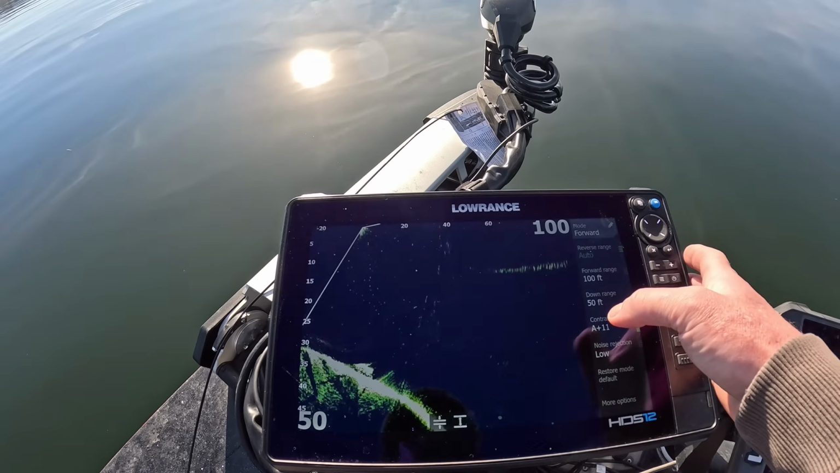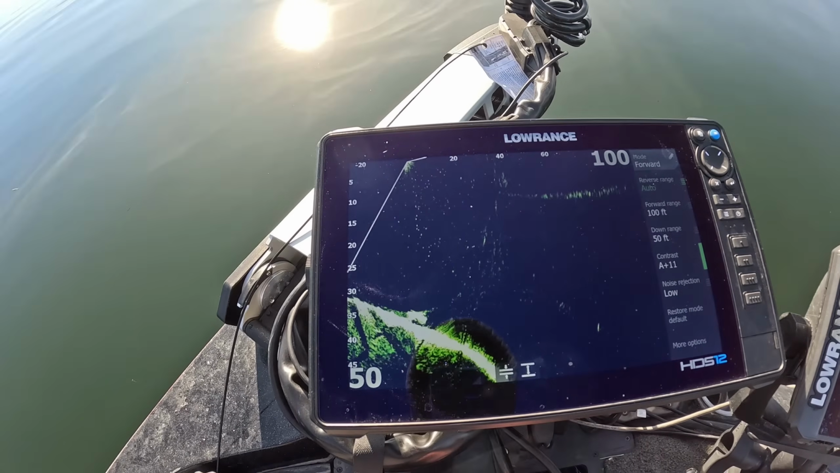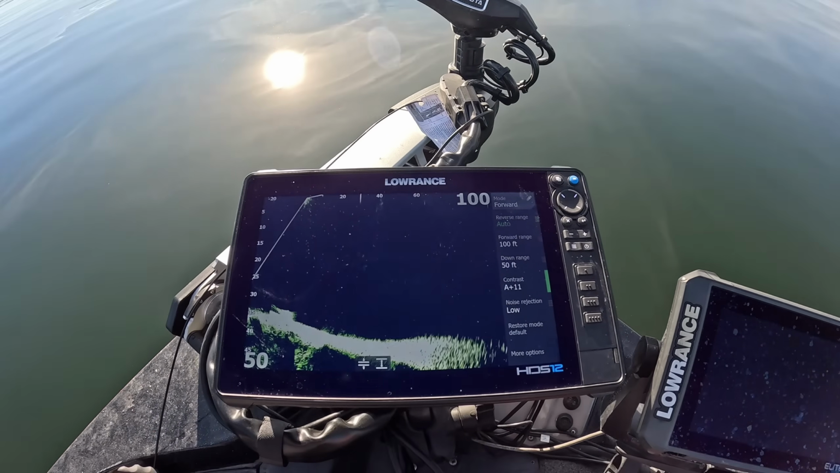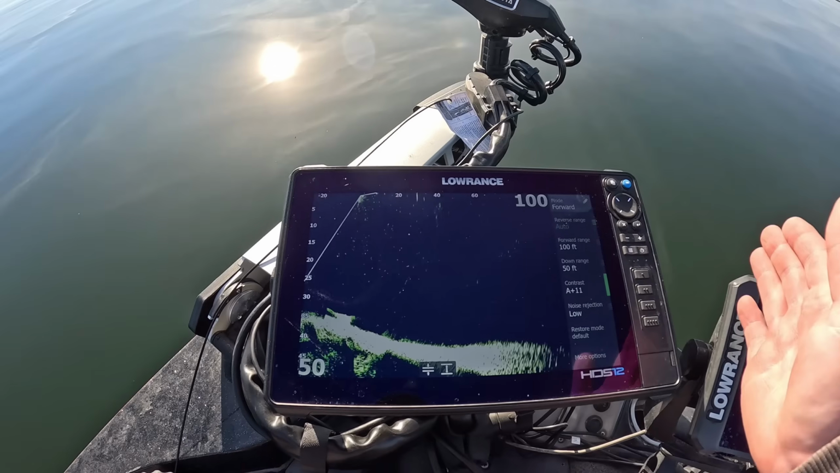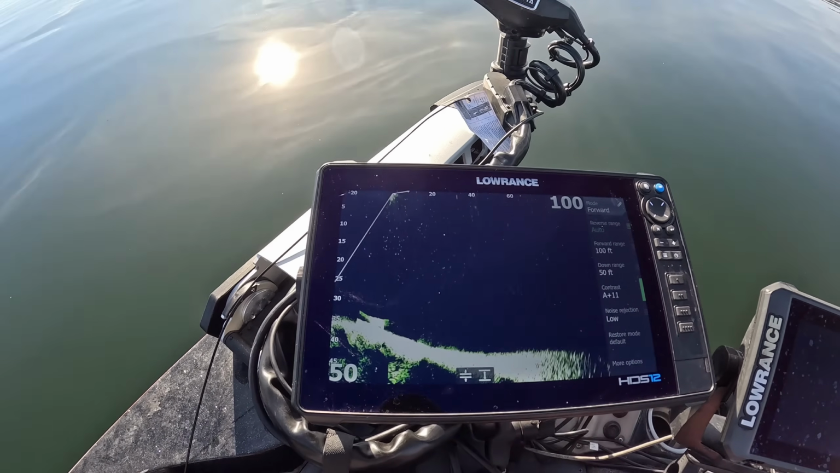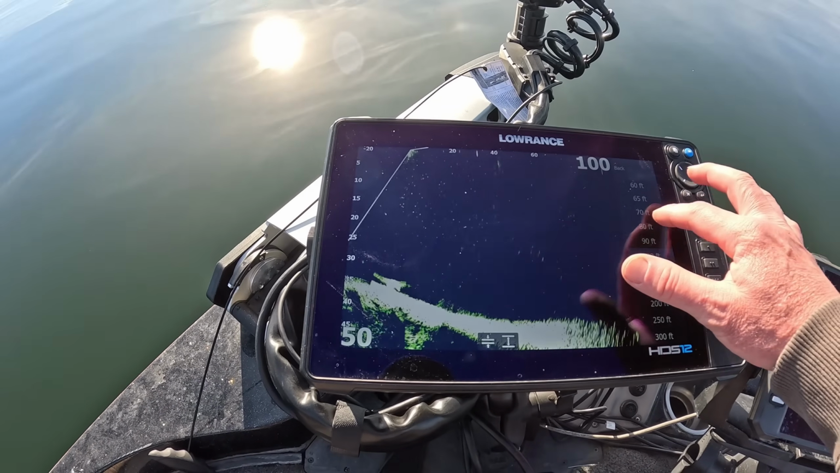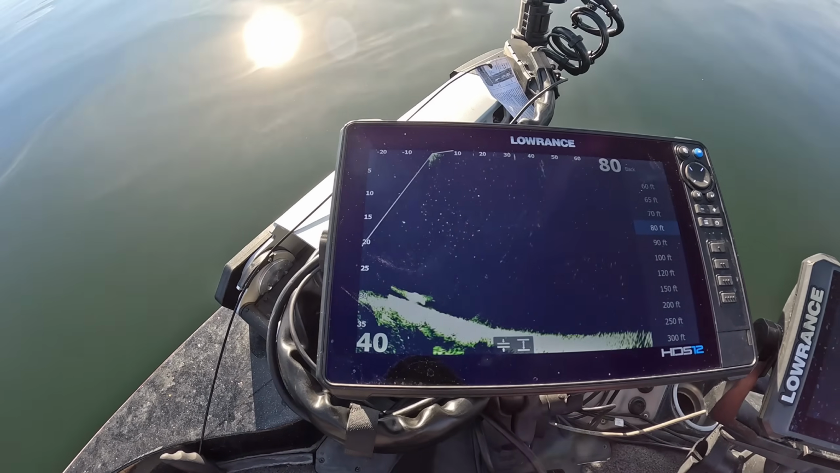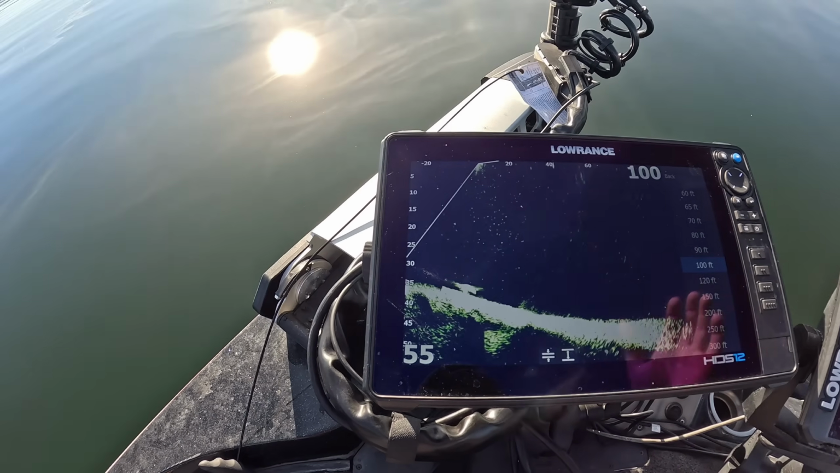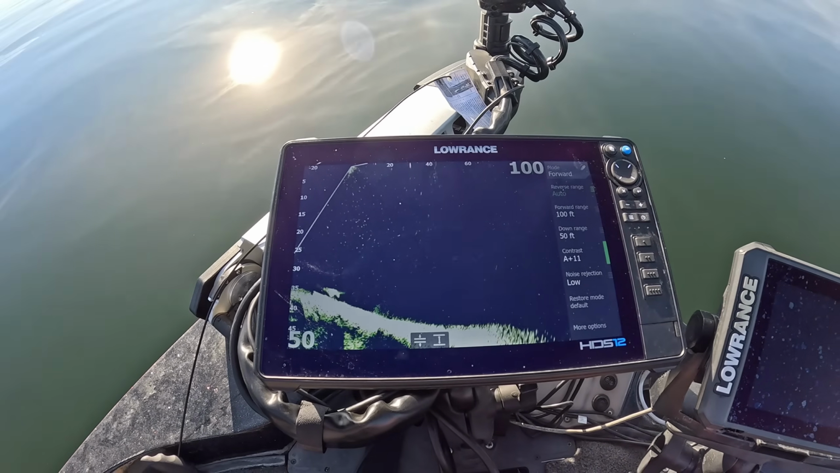We've got our contrast at A+11 per usual. That's pretty much what I always run my contrast on sunny days. Forward range set to 100. I'll bounce back and forth between 80 and 100, 40, 80, 50, 100, 40, 100. Just depends. If the fish are really tight to the bottom, you might need to cut your range down some so you can increase the size of the picture there. But 100 out, 50 down should pretty much take care of everything you need.